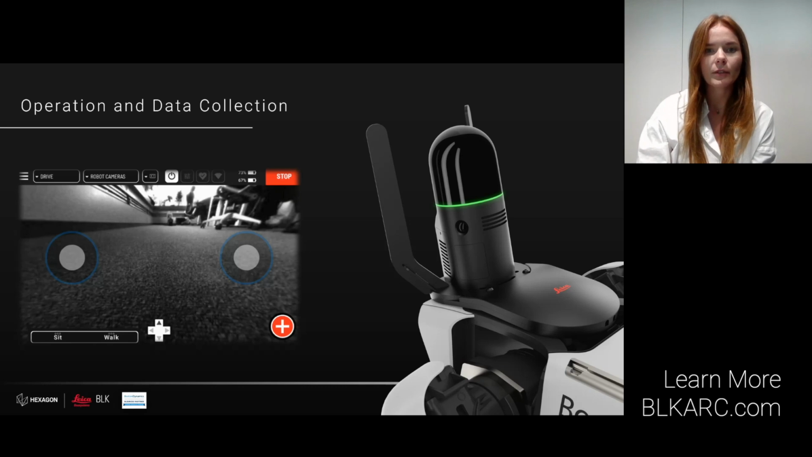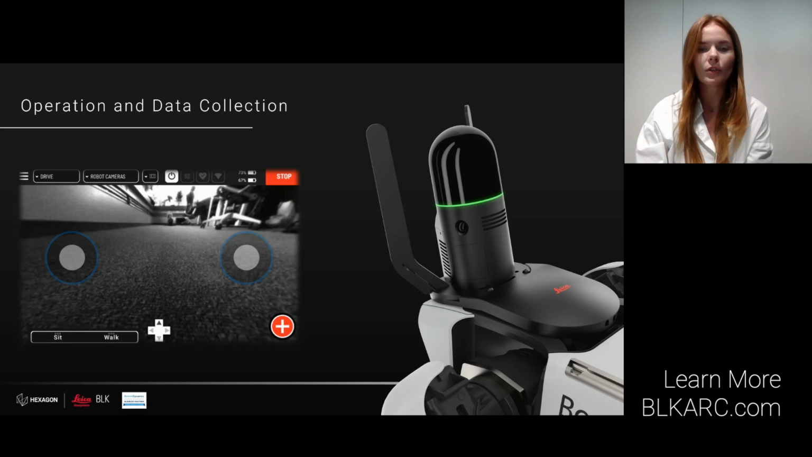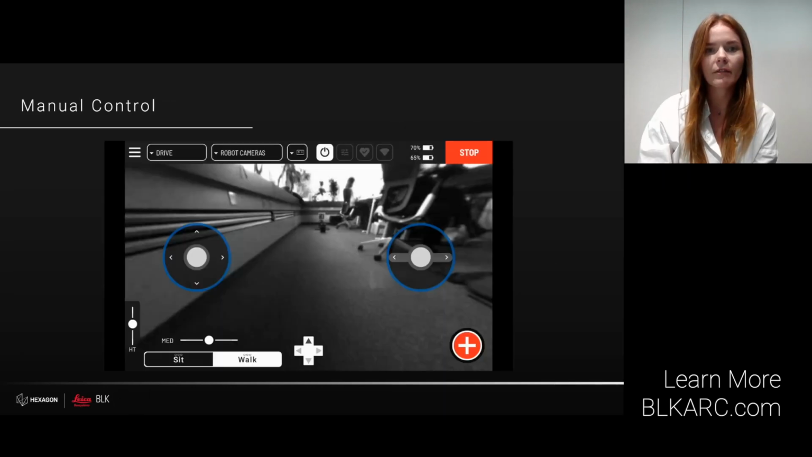After installing the payloads on Spot, you will also need to install the software extension to add these new functionalities to the Spot app, which is done through the Spot Core IO admin console. And once installed, you are ready to open the Spot app and roll with your scan. For manual navigation, select the Drive mode from the top left corner menu.